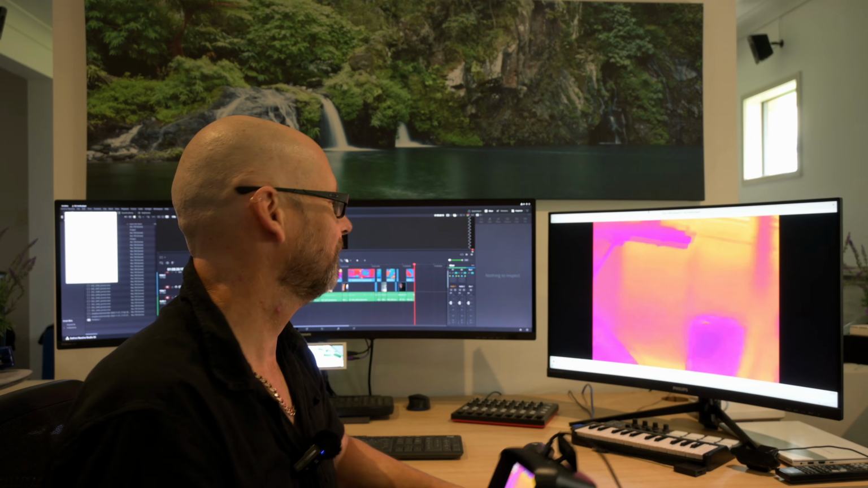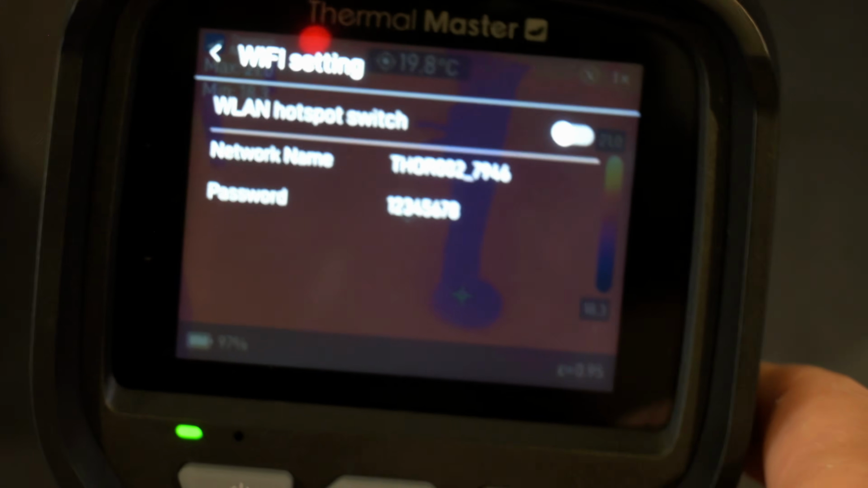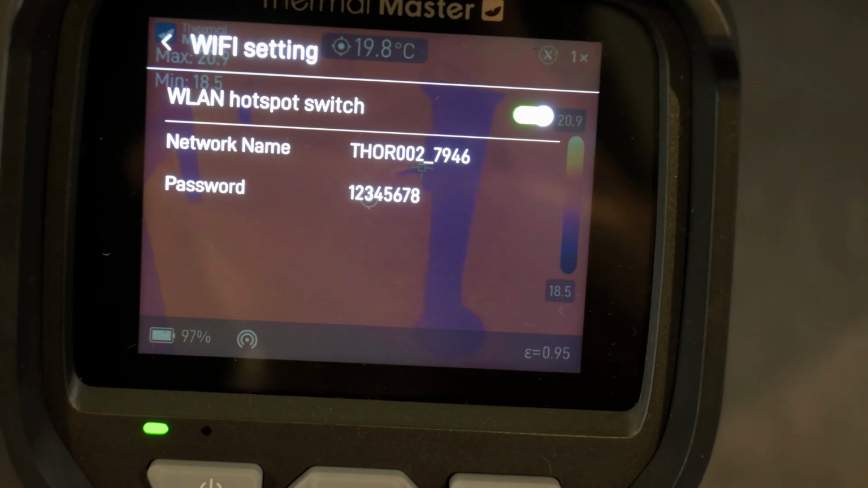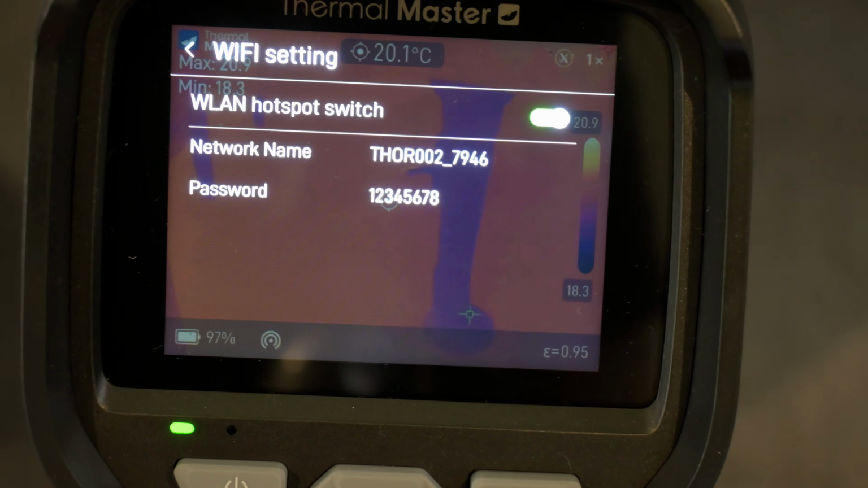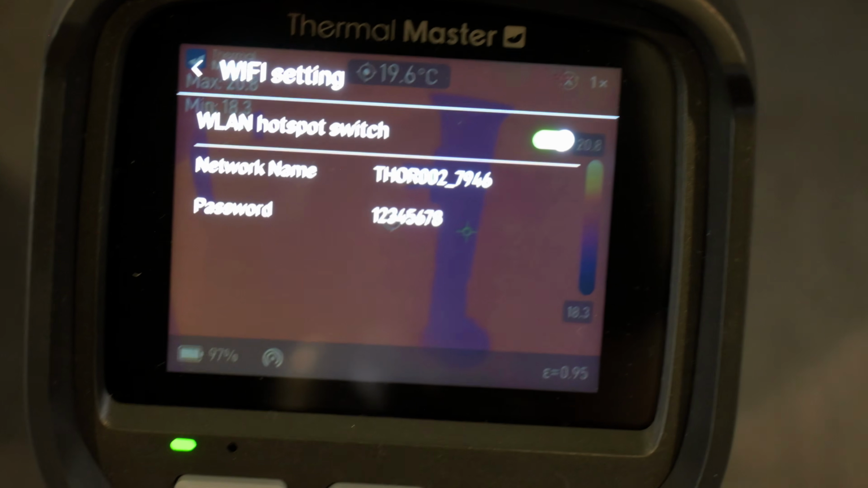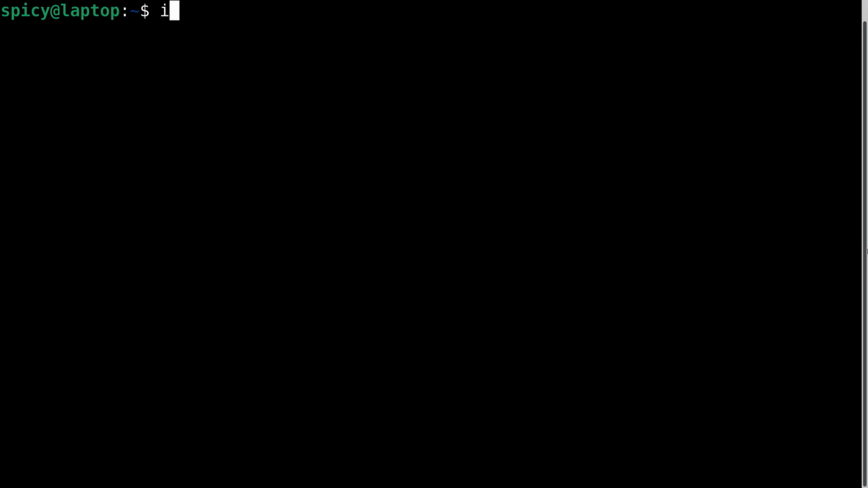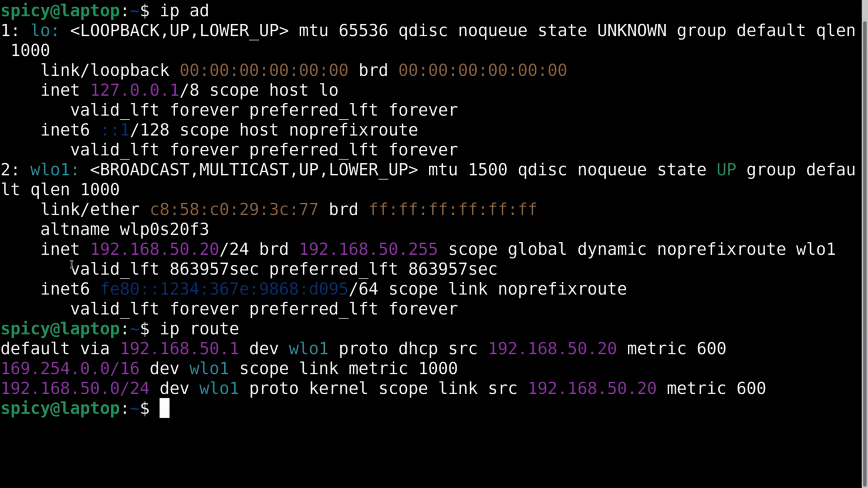Now in the settings, it has Wi-Fi, and you can turn it on to be a hotspot, but it won't let me change that that I can see. Come on, focus. It won't let me change the password that I can figure out. So it's got its network name, the device there, and 1234567 is the password. But that lets you do a couple of things, not much though. If I connect to it, I get an IP address from it, and the address that it has is 192.168.50.1.